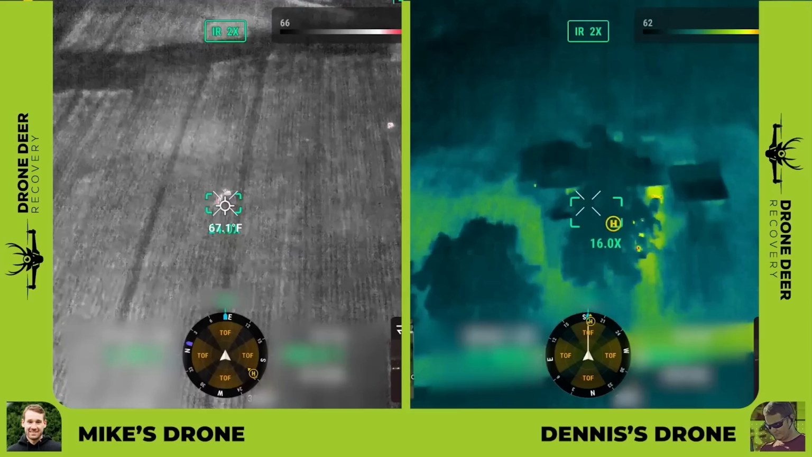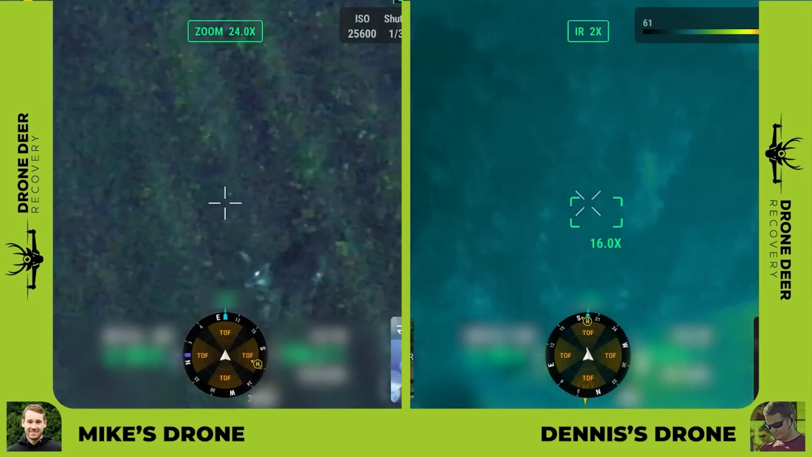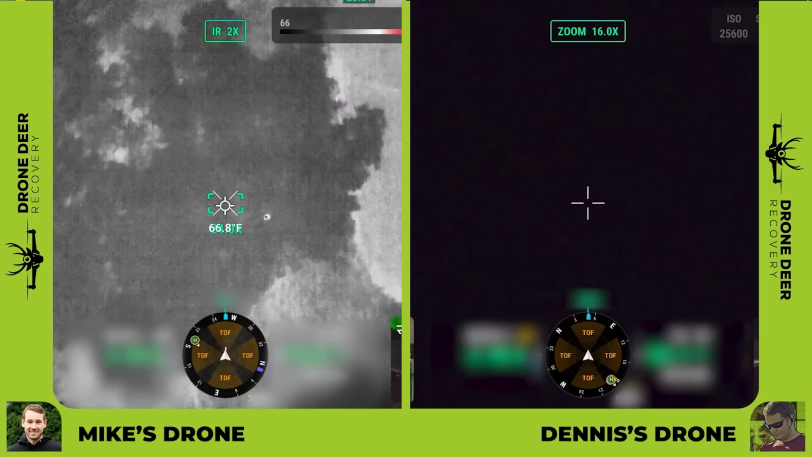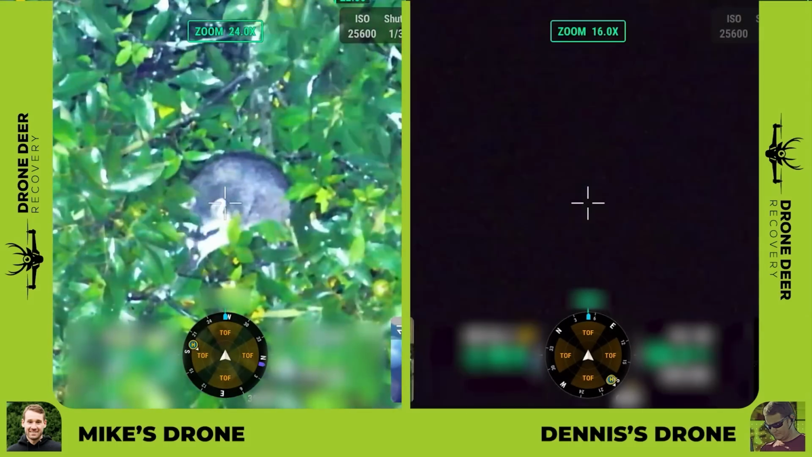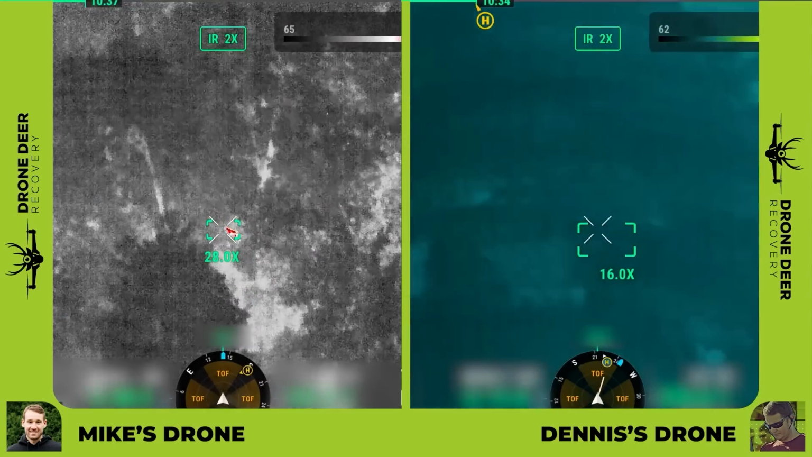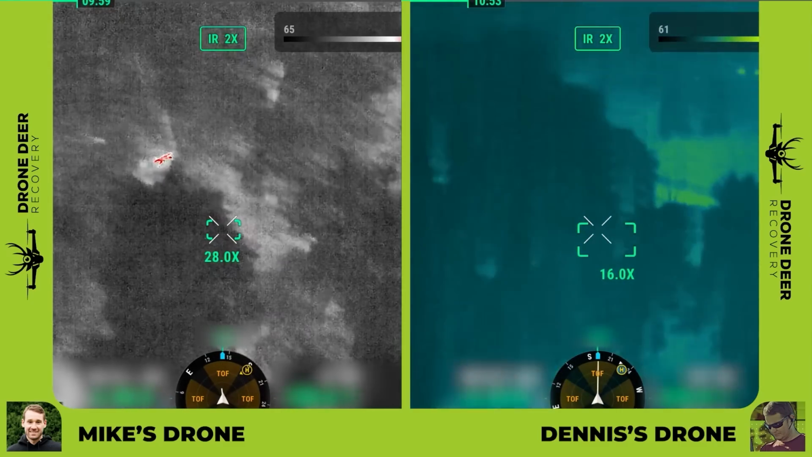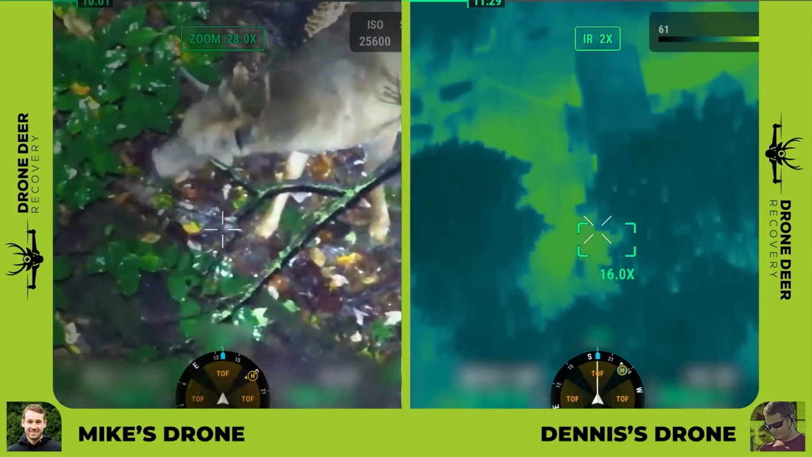Alrighty, here we go. Bunch of doe. That looks like a decent buck. Here we go. Is that something in the trees? Maybe a coon? Oh! Ricky, what are you doing? Oh, that looks decent. Do you always keep your truck running? That's the 8-pointer. Yeah, that deer wasn't that big. I'm not saying he's not big, but... Oh, there we go. Thanks for walking out.